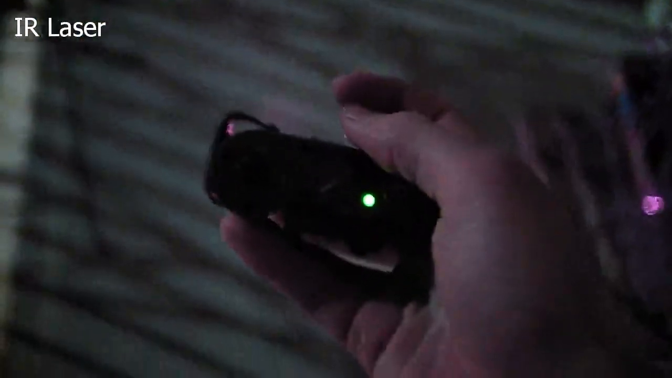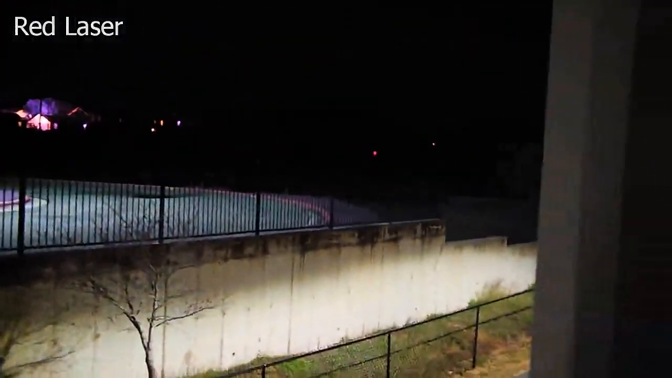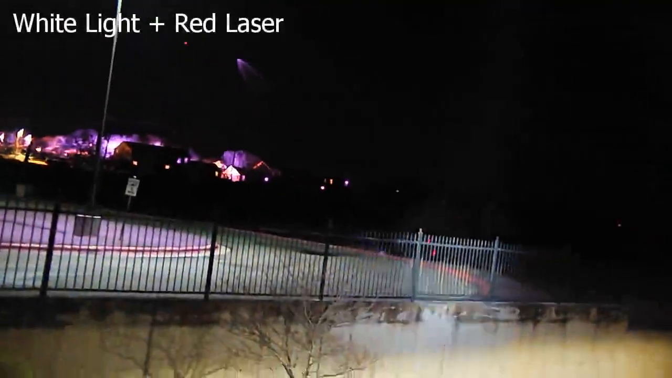So the next mode up is off, just nothing's going to happen there. Then you have just the light by itself. Then you have the visible pointer. It has some pretty decent throw, so this red laser can shine a pretty good ways. But my main problem with it is that it's not very concentric. It kind of has some splatter around the edges. The next mode is the light plus visible laser. So if you decided to take the cap off the end, you would have just a laser light combo.